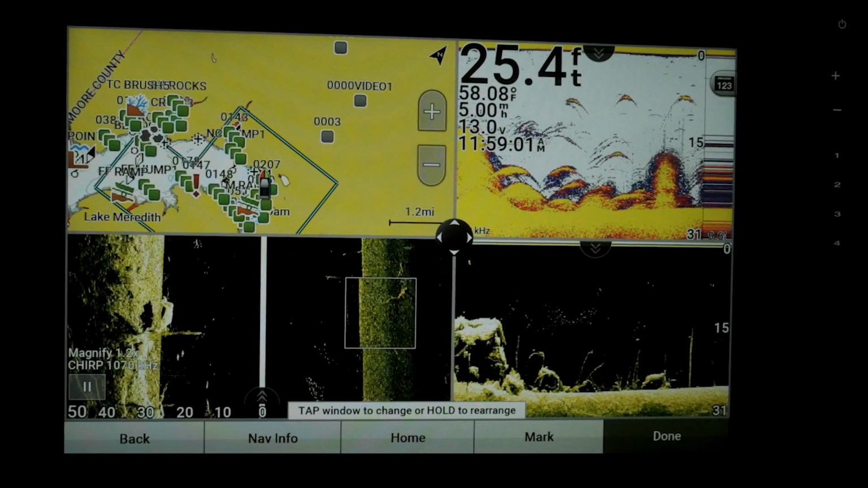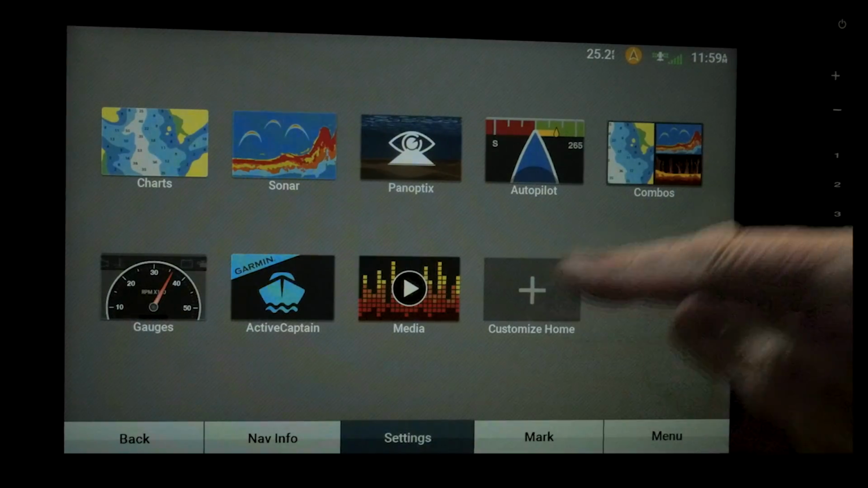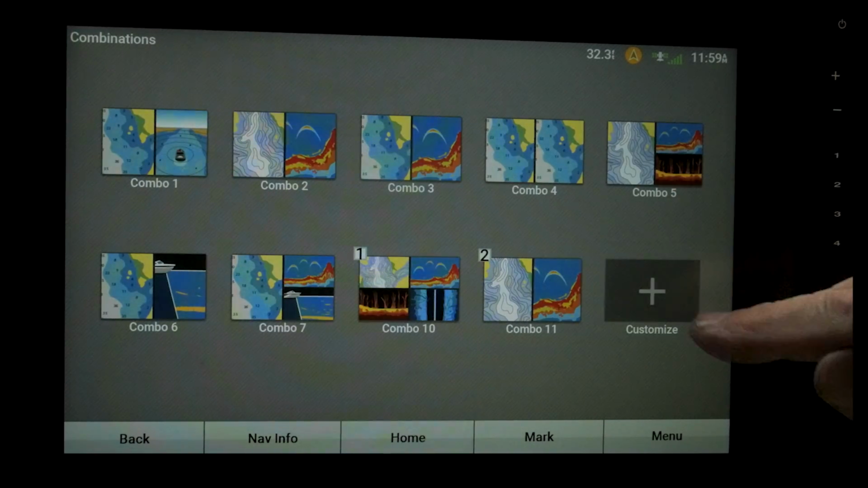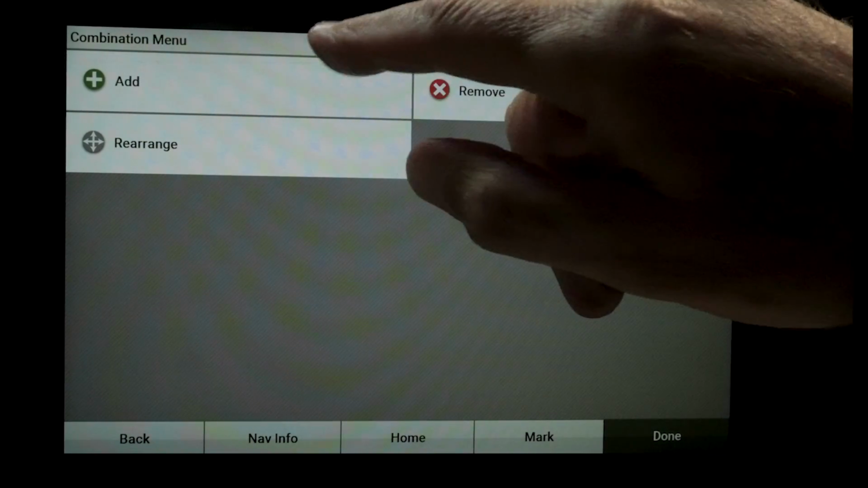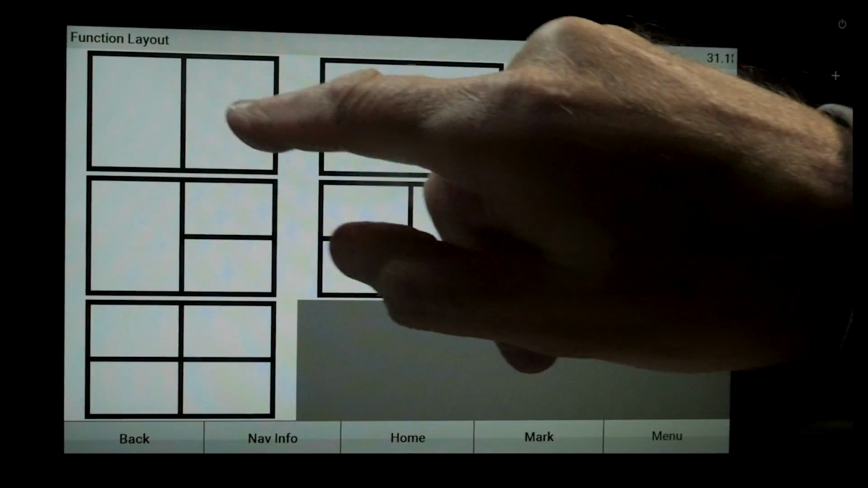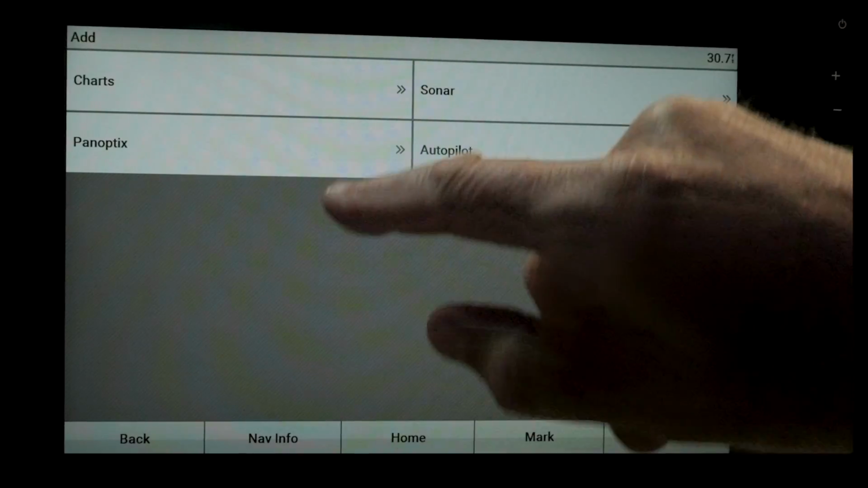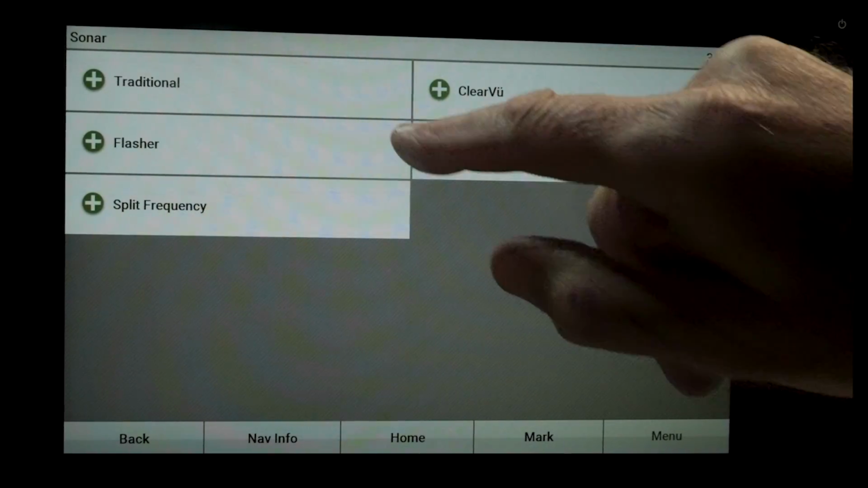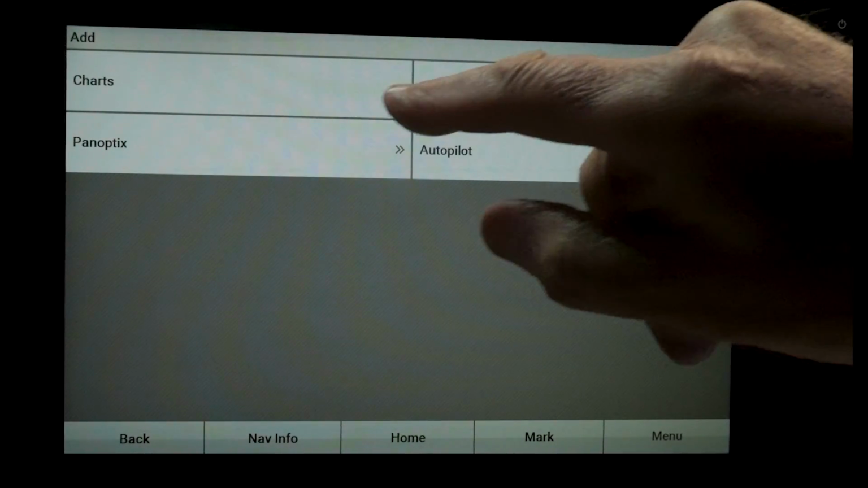All right, go back home. Go back to combos. Let's build number 3. Now number 3 to me is important. It's going to be a double again for beginners. So sonar, I'm going to put my traditional on this side and my clear view